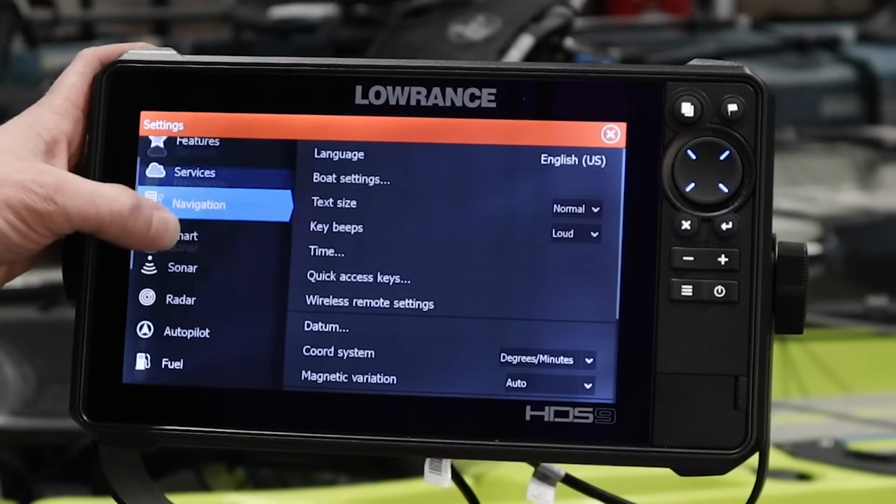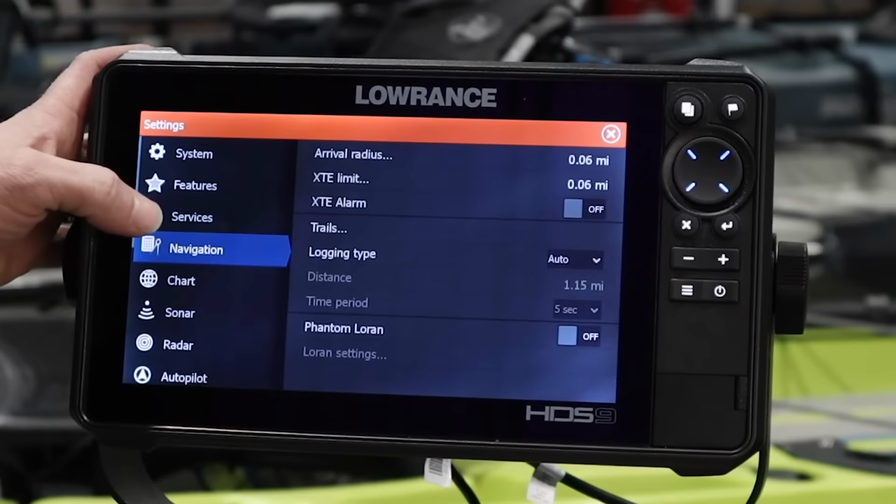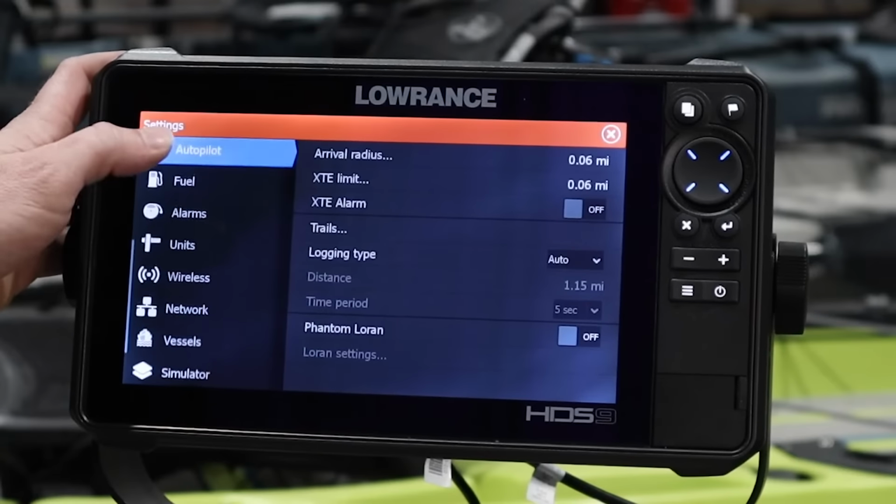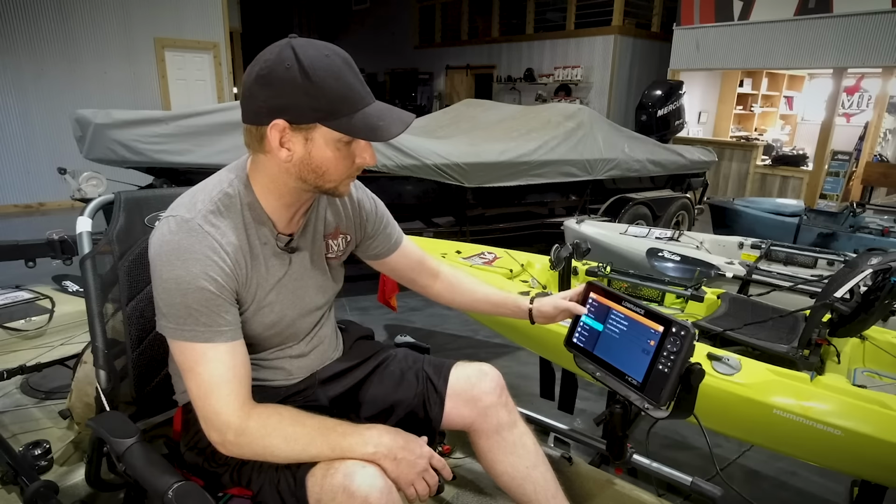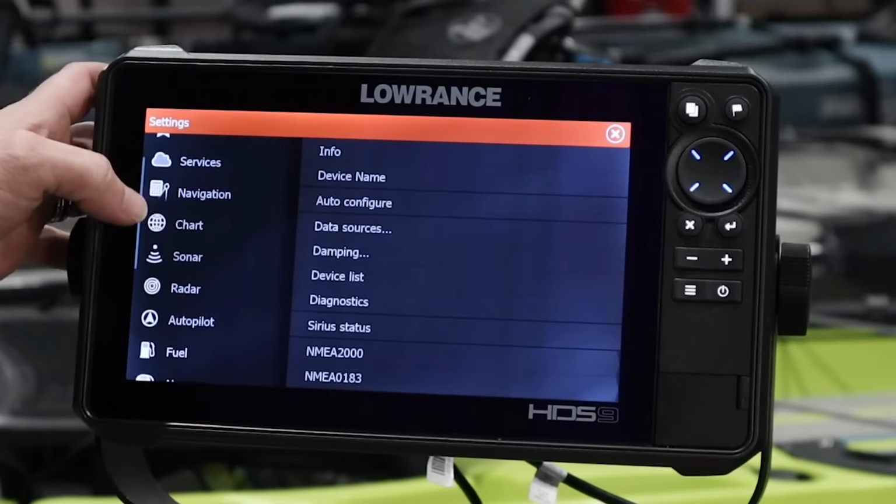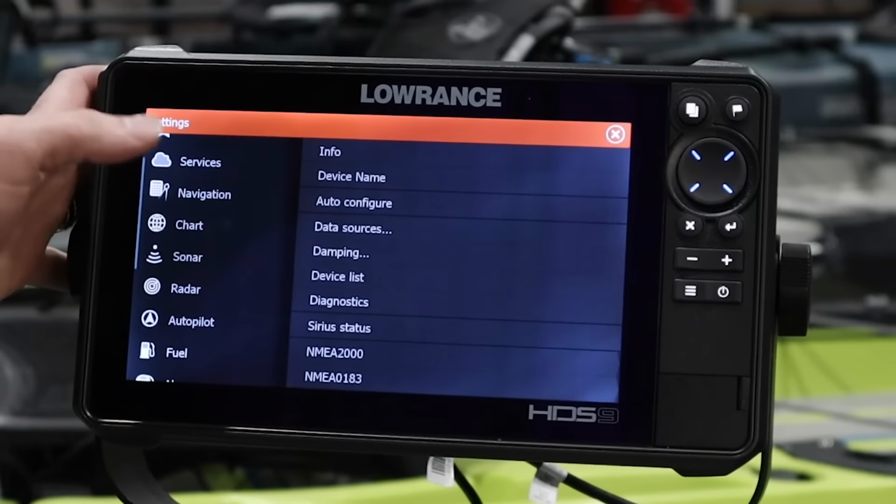So you've got features, services, navigation, chart, sonar, radar, autopilot, fuel, alarms, units, wireless, all the way down to simulator, and then we've got a couple engine interfaces over here. But the first one I want to click on is charts.